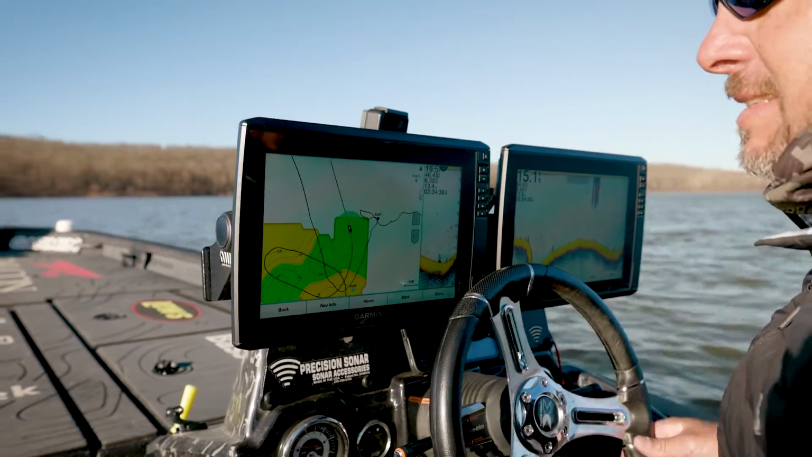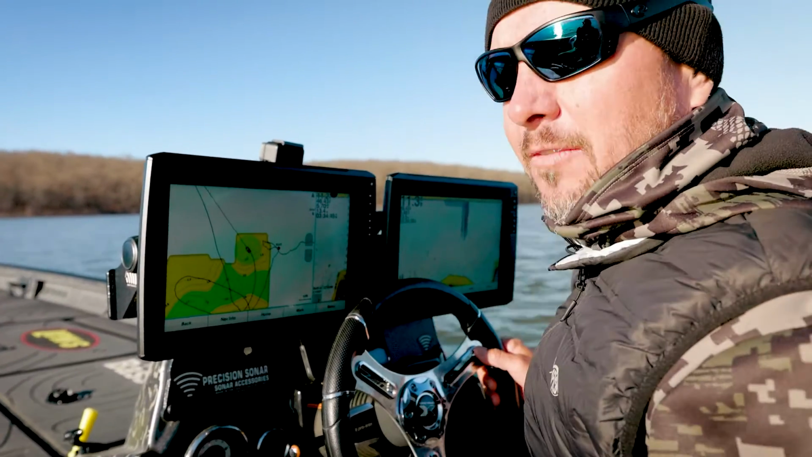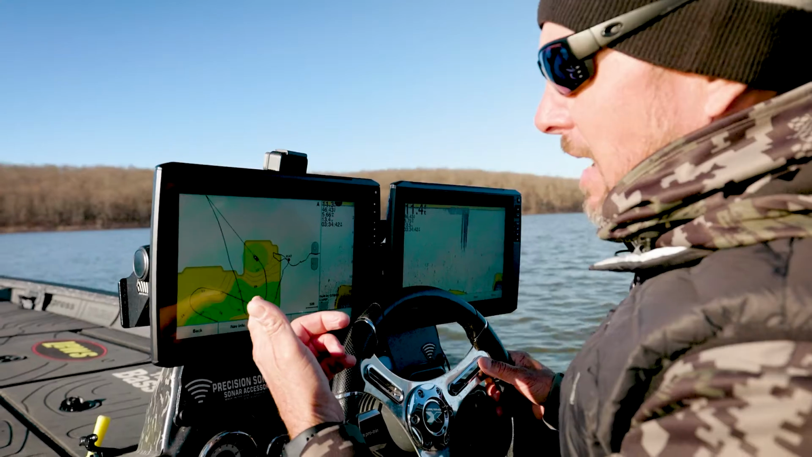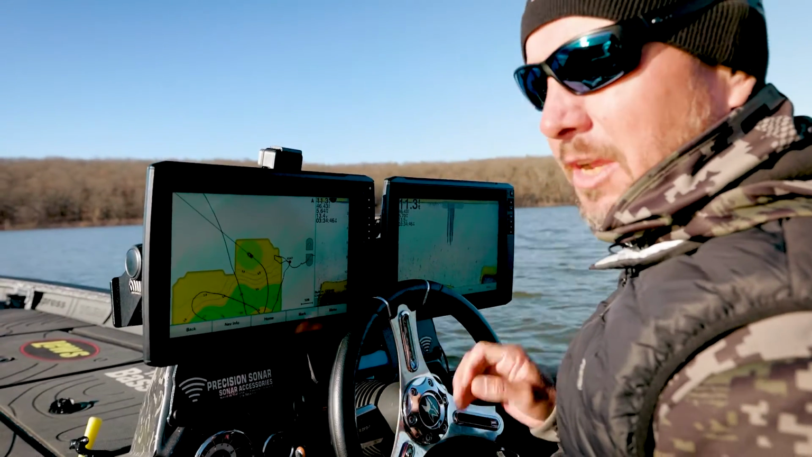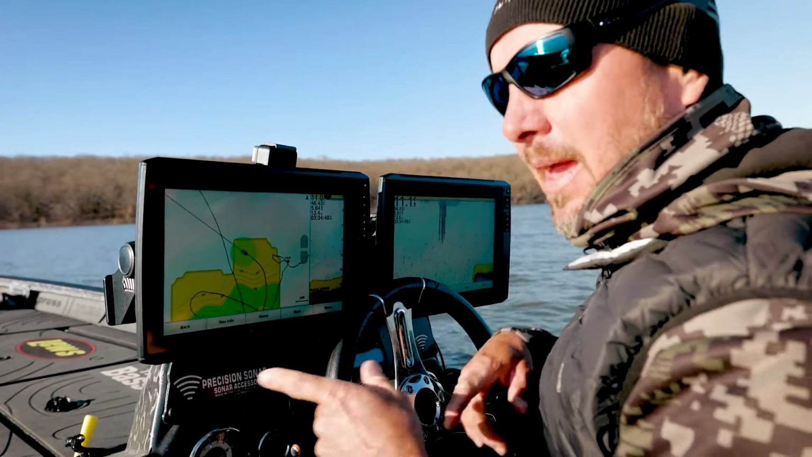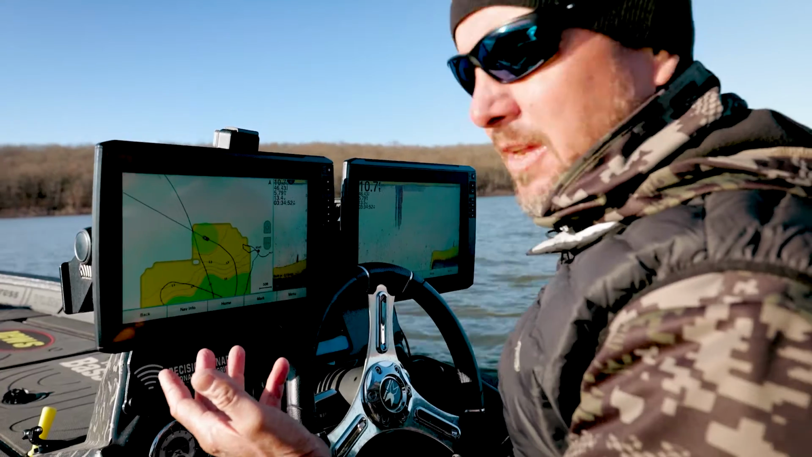One of the things I like to do is, if I go to a lake and I don't know if I'm going to come back, I'll turn this on and have it start recording just as I'm fishing. Once I fish a big part of it, you already have a lot of the bank mapped.